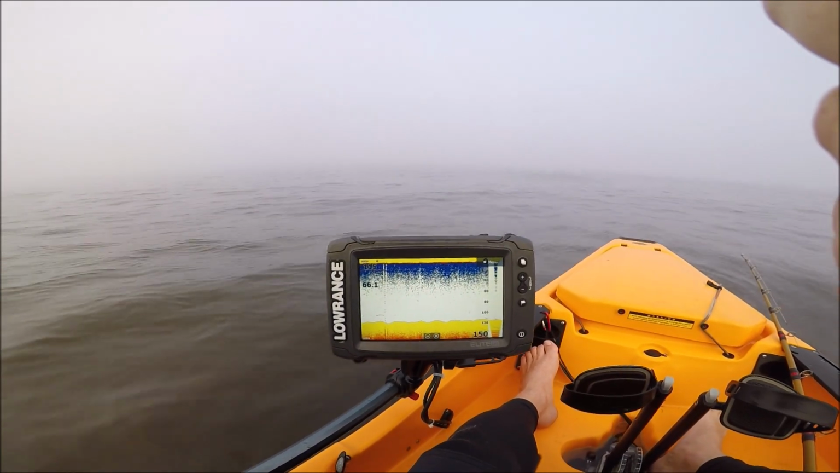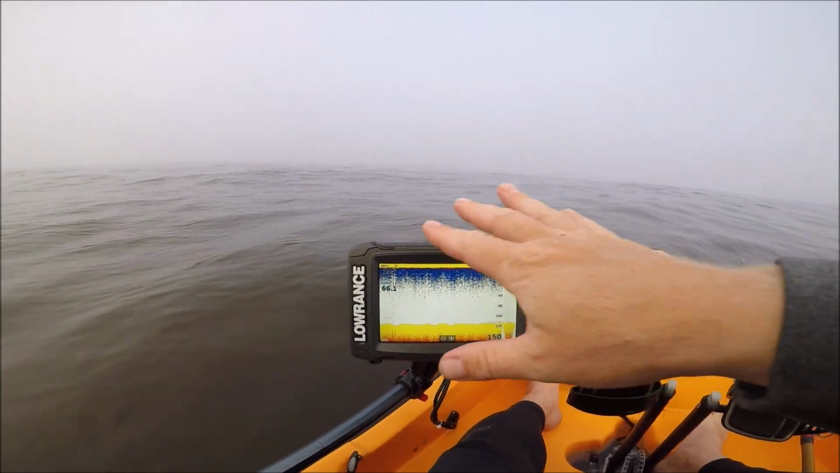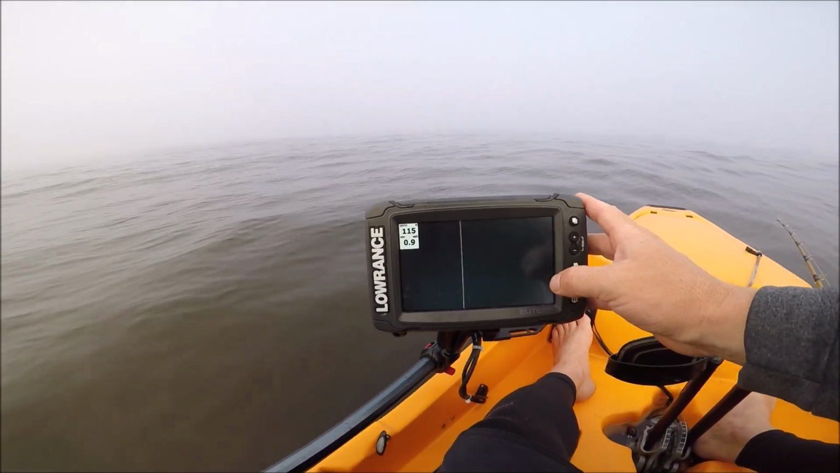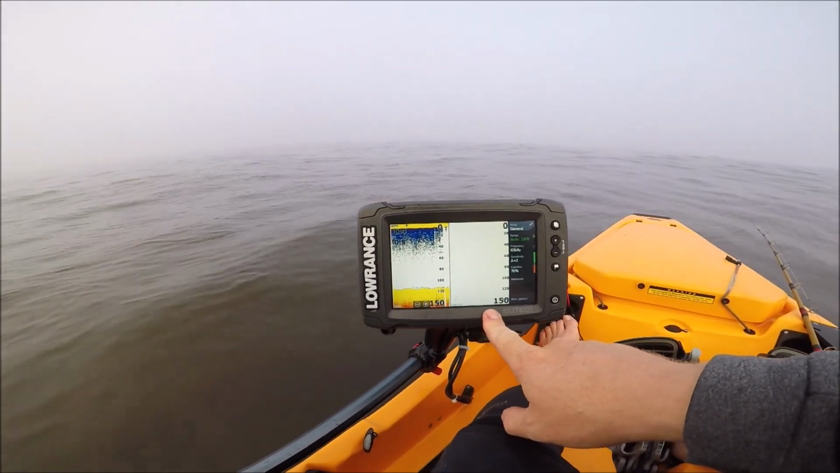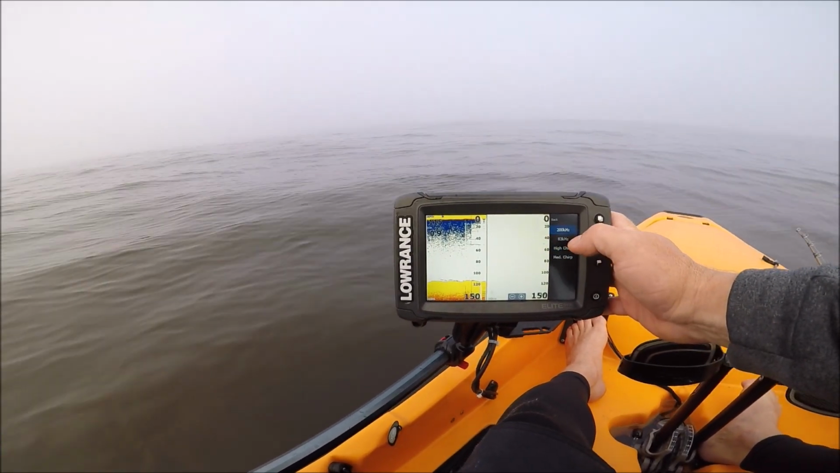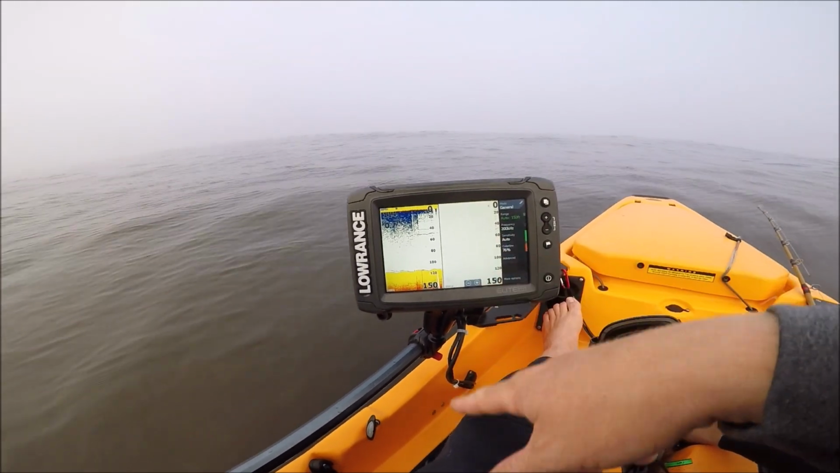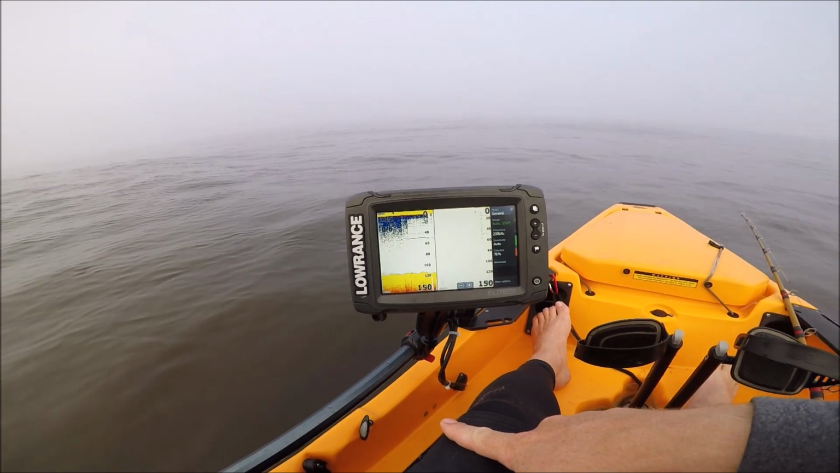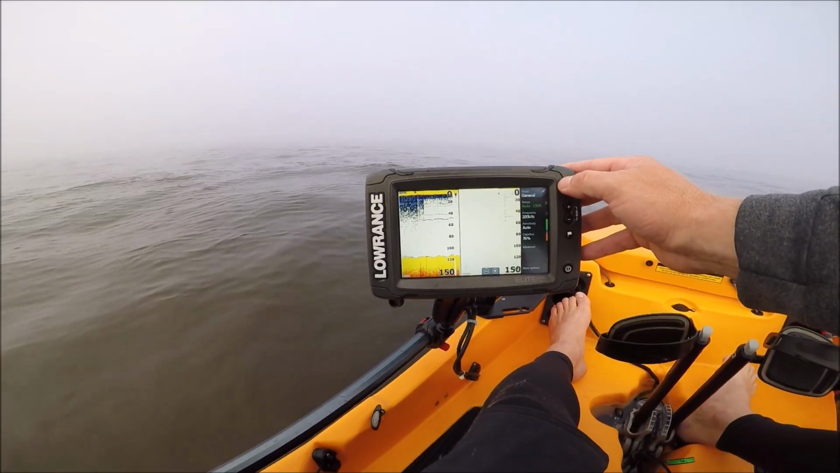I will use the 200 kilohertz sometimes when I'm looking for bait, or if I have a lot of clutter in the column, I'll go to a split screen with 83 and 200. Well, in this case it's high chirp, so let me go ahead and change this to 200 kilohertz. Okay, and this screen's got to scroll in and show us the bottom, so we'll give that a second to catch up here.